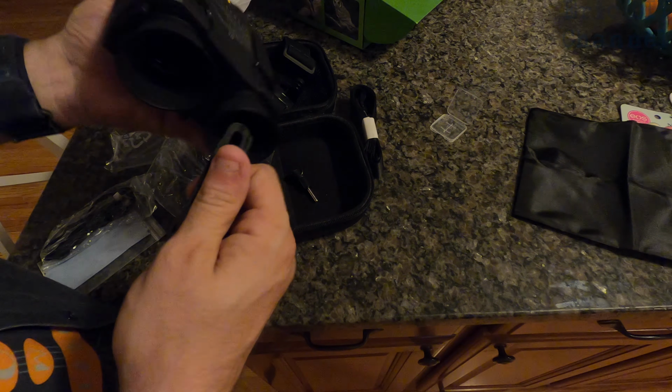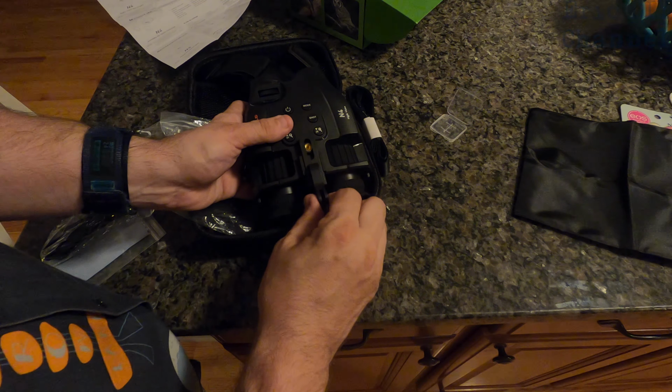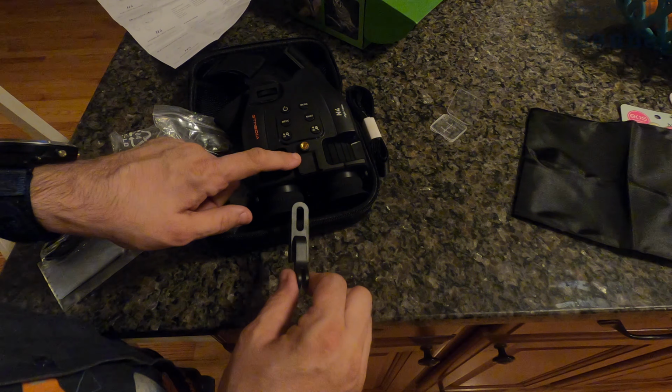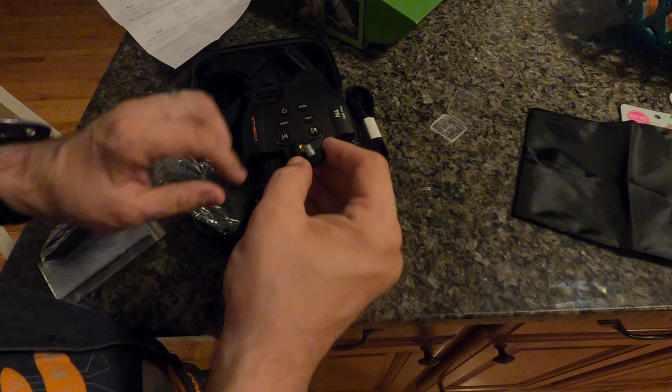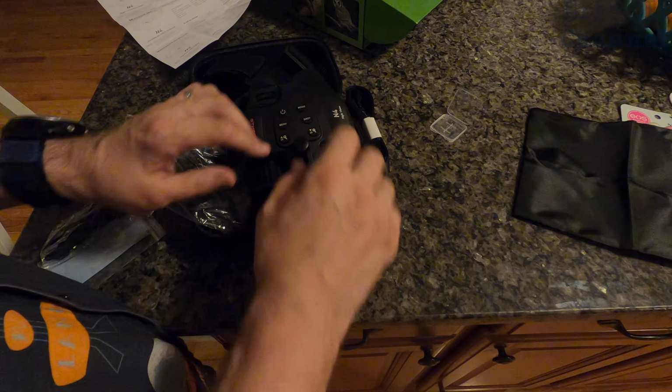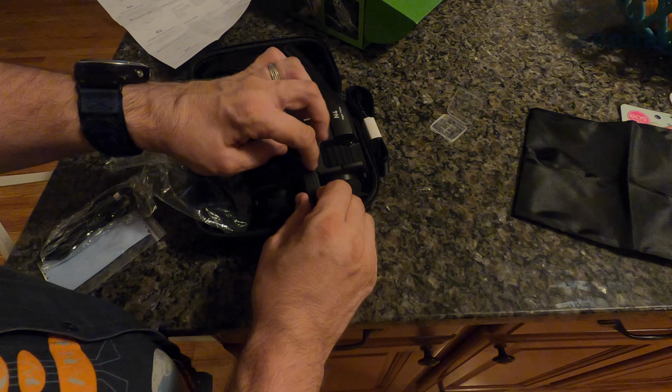I'm going to attach this top piece like this. It's actually going to fit through. I thought that was a thing for a light, but it's not. It's for this thing. So we just slide it in there. It comes with this little turnable knob. We lock it down. It's adjustable that way, so you can pull it in and out. That's so that it fits your eyes where they are.